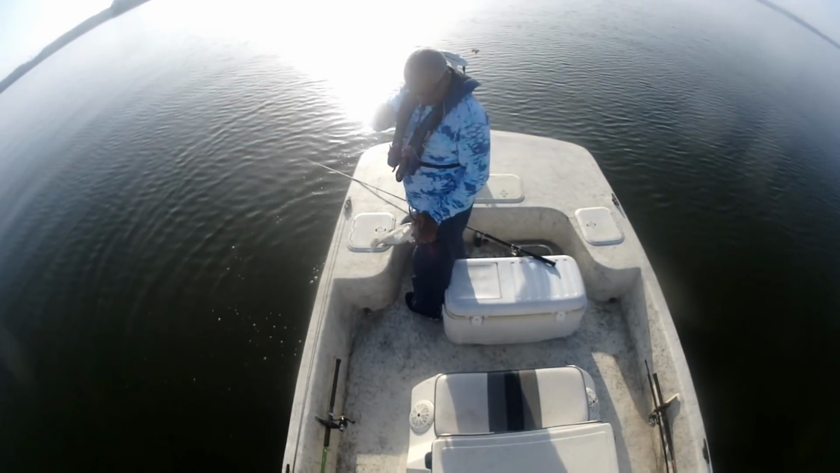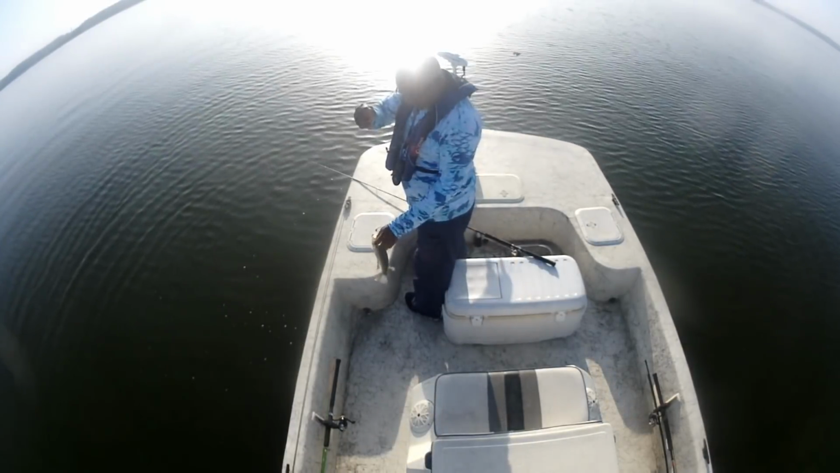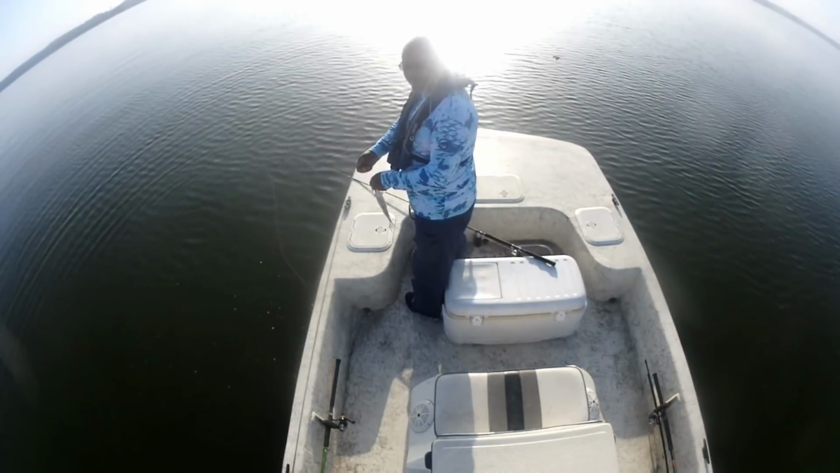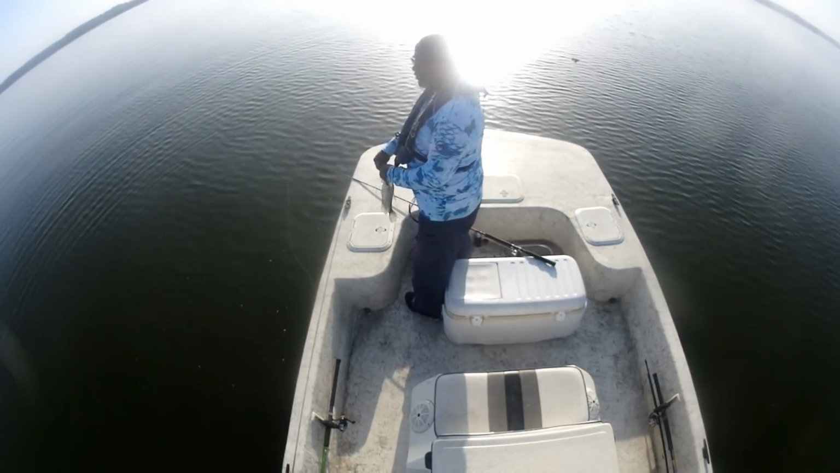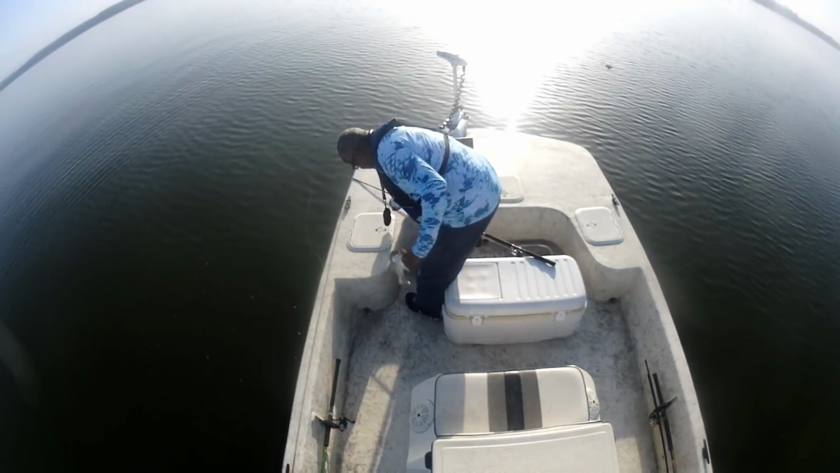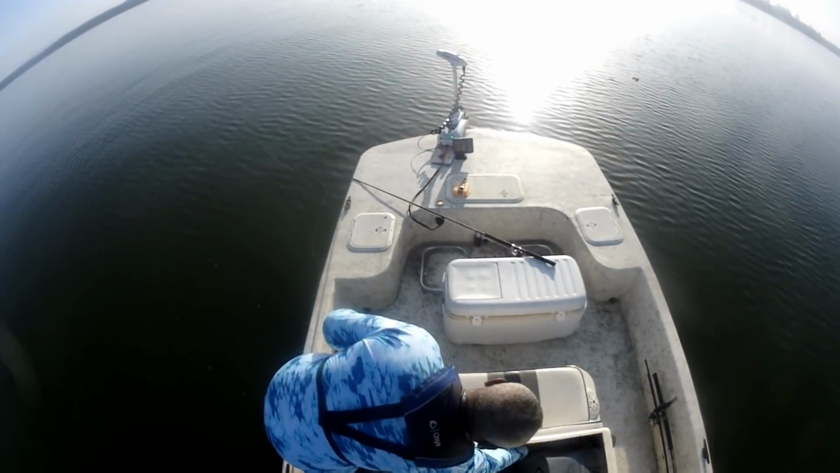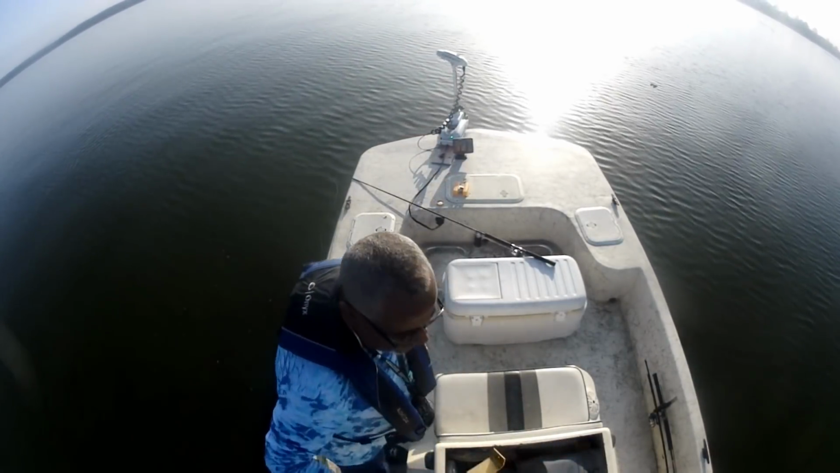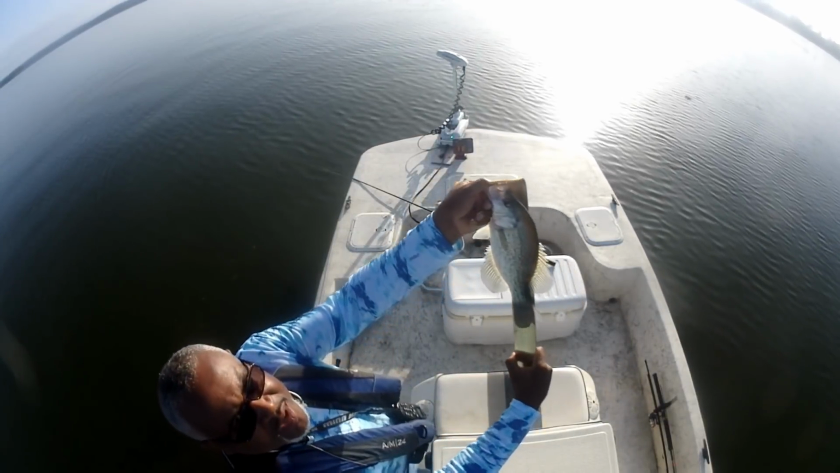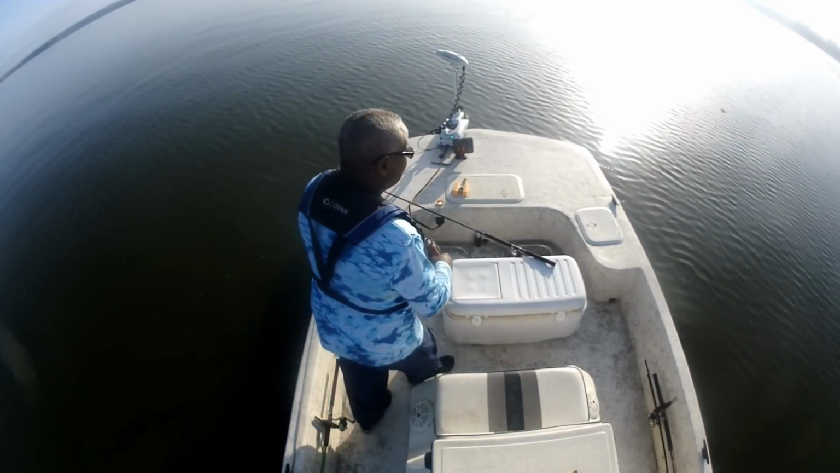Folks like to question me about why I call Conroe Easy Conroe. That's the reason why right there. 3 drops, 3 fish. 12-inch crappie. Can you see that? 12 inches, right on the mark. Just don't get no better.